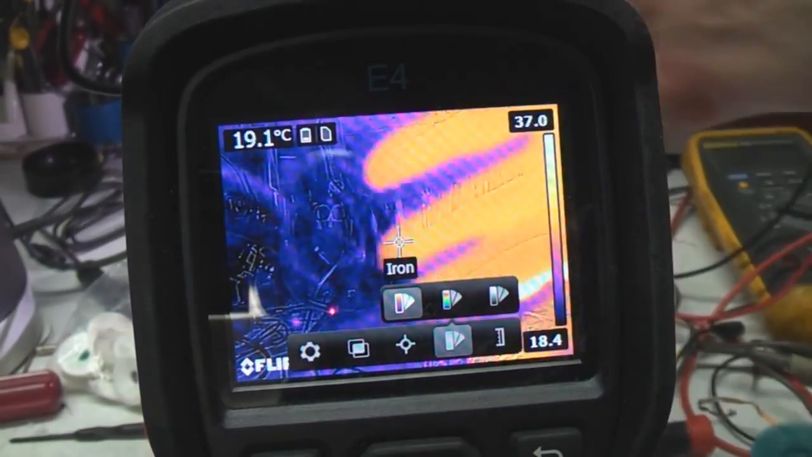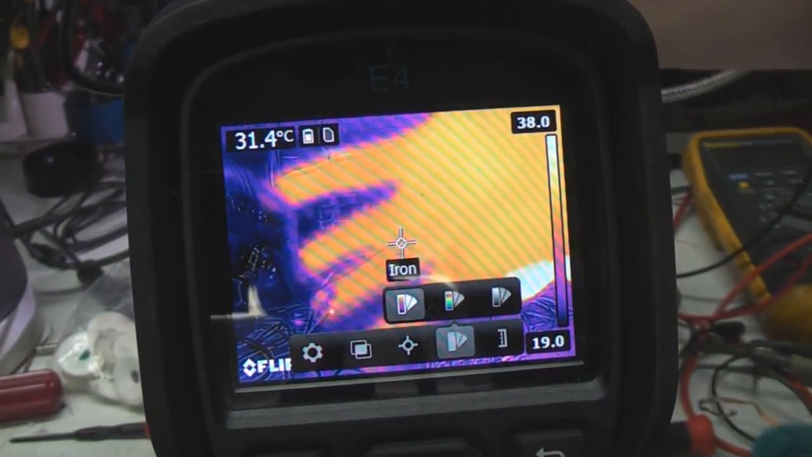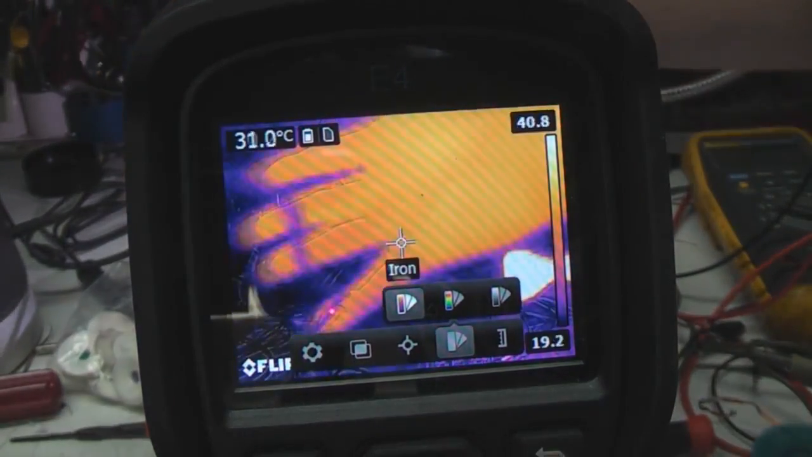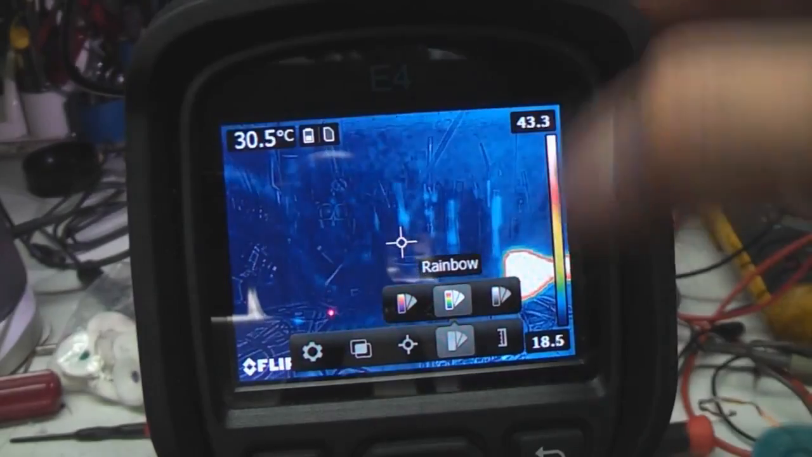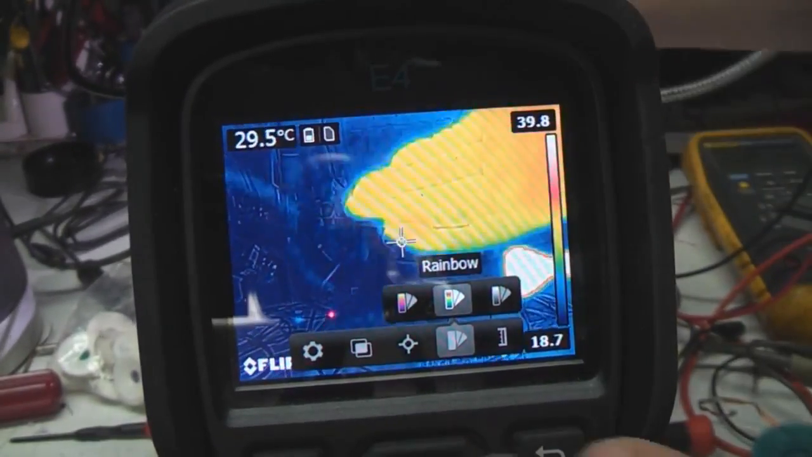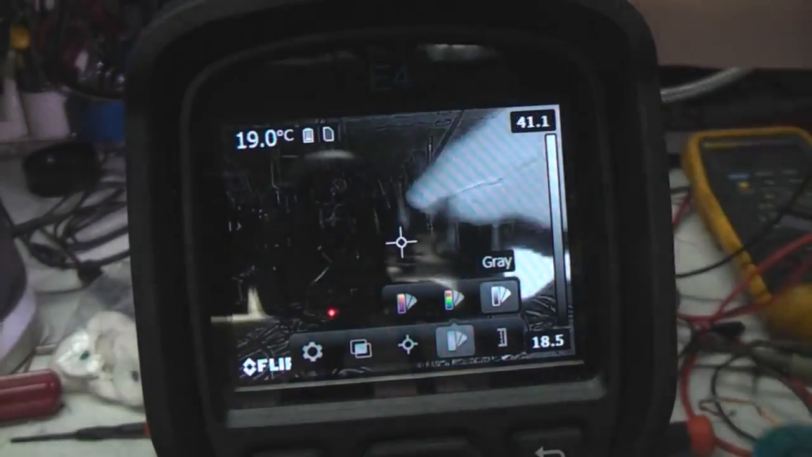There's 3 colour palettes. There's iron. I don't quite know why they call that iron, unless it's just maybe, yeah, hot metal, I suppose. Yeah, hot metal perhaps. Rainbow, this just gives you a wider colour range, so you actually get more of a range of colour throughout, and then simple monochrome.